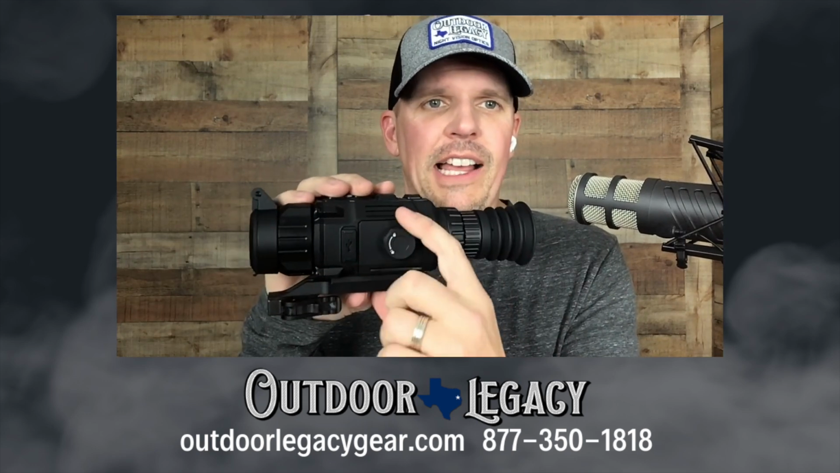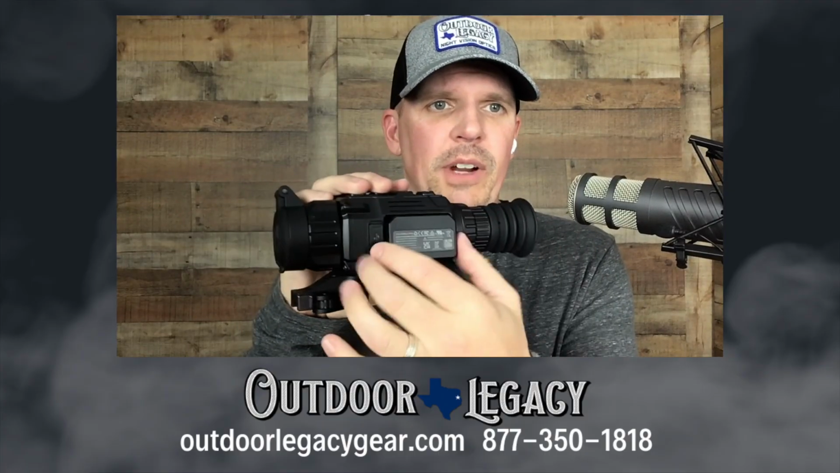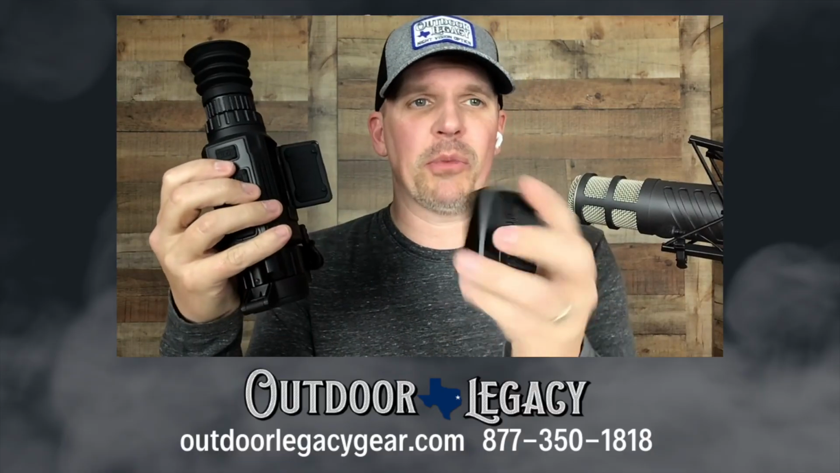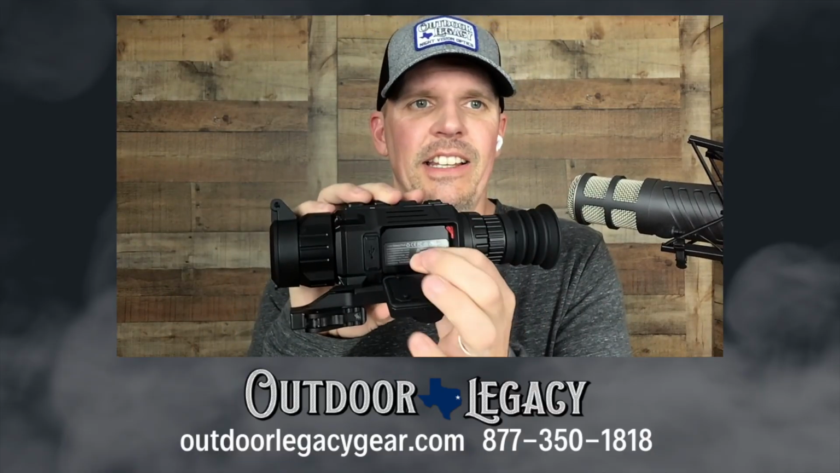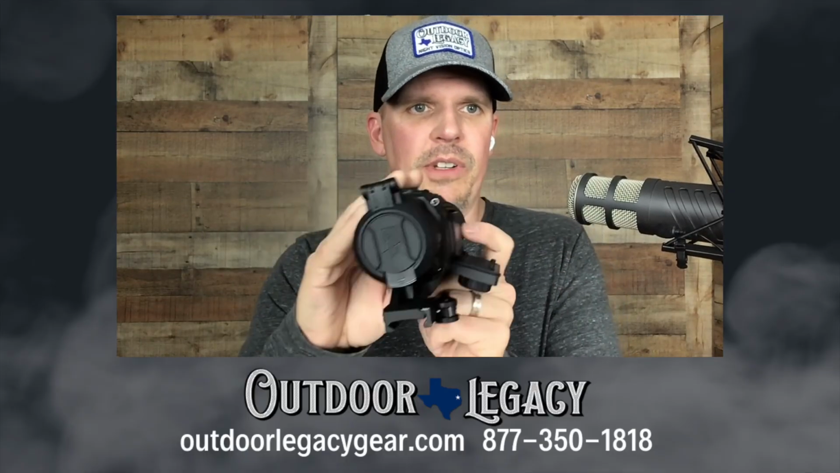I'll show it. So this battery compartment here, and you can see this little red thing right there. It just pops this battery out. It's spring loaded. This battery really does not weigh much, and just sliding this thing in, it pops in. You can see that little red thing. Again, that's holding it in there, and it pops out when you do that.